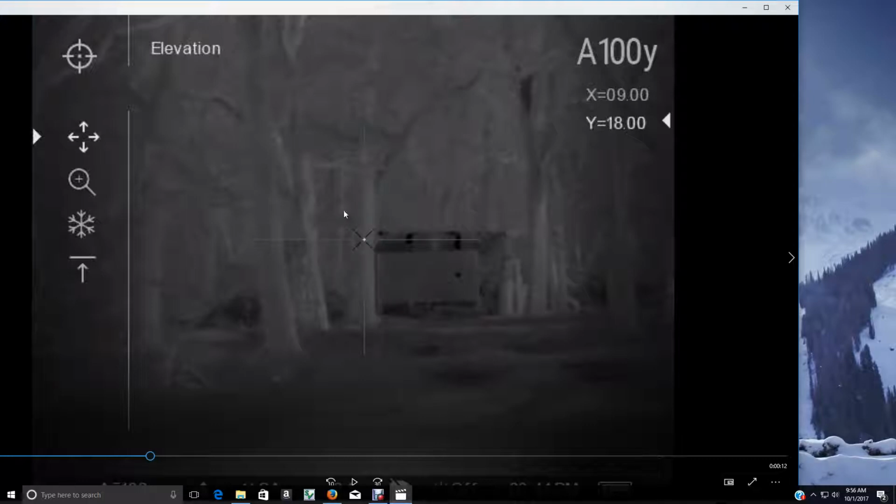Now, everything is backwards on this. What we do, we go out, this is a thermal scope. We take a soda water can and cut it in half, and then we put one ice cube on it. And if you'll look over here, that's my backstop at 100 yards. That's what the dot looks like.